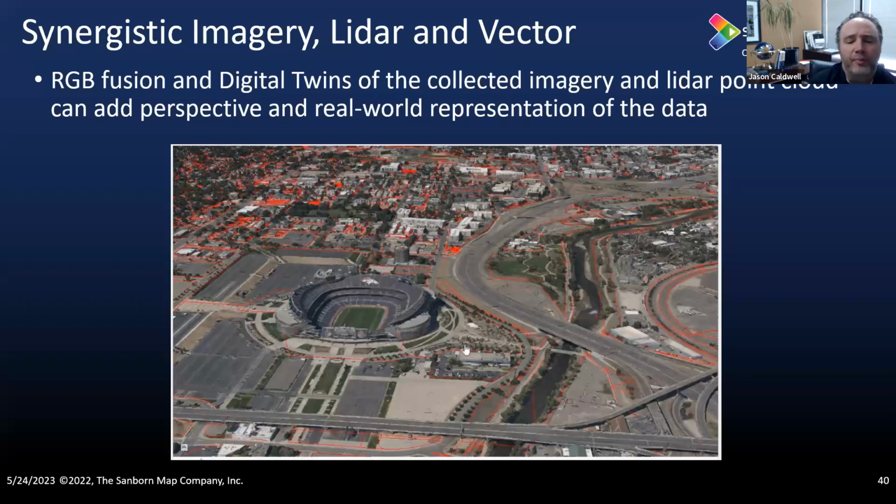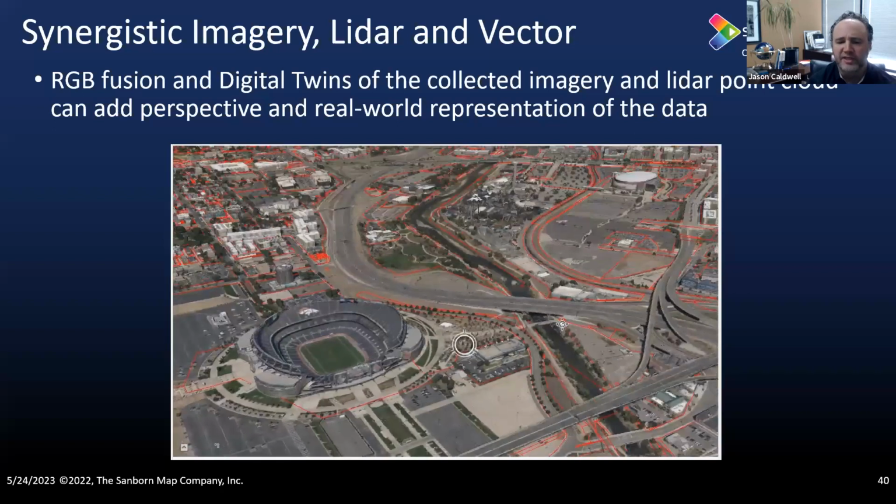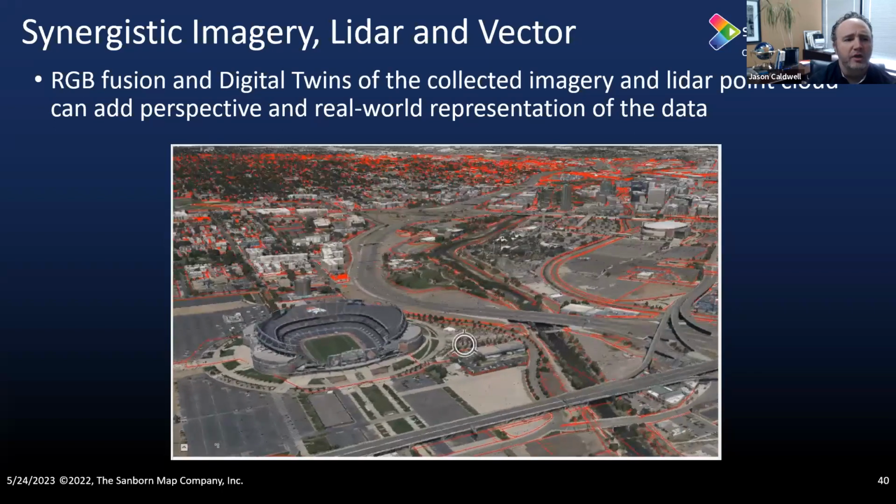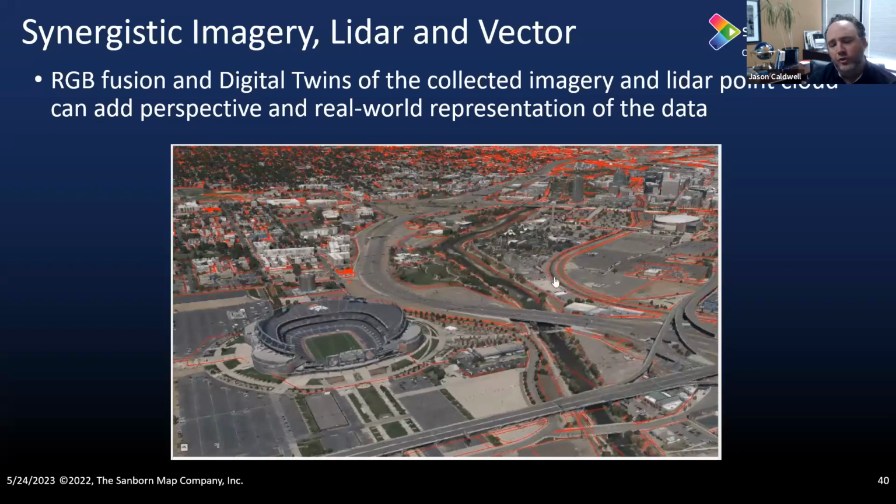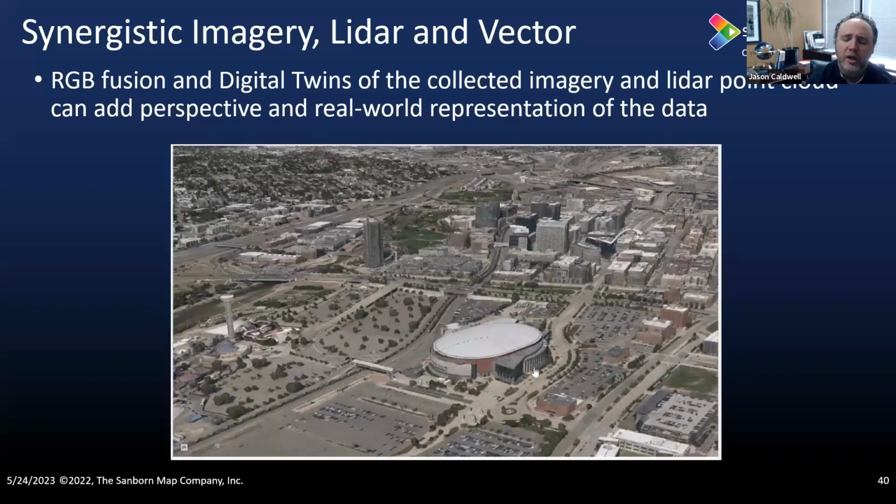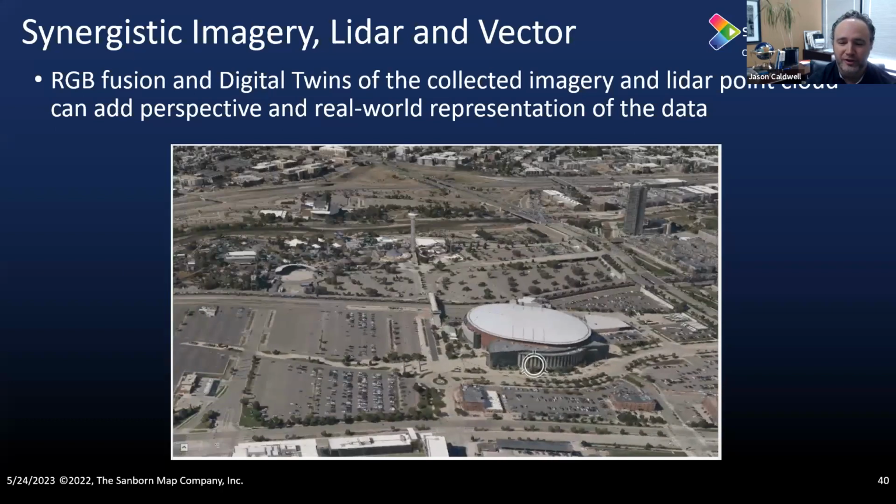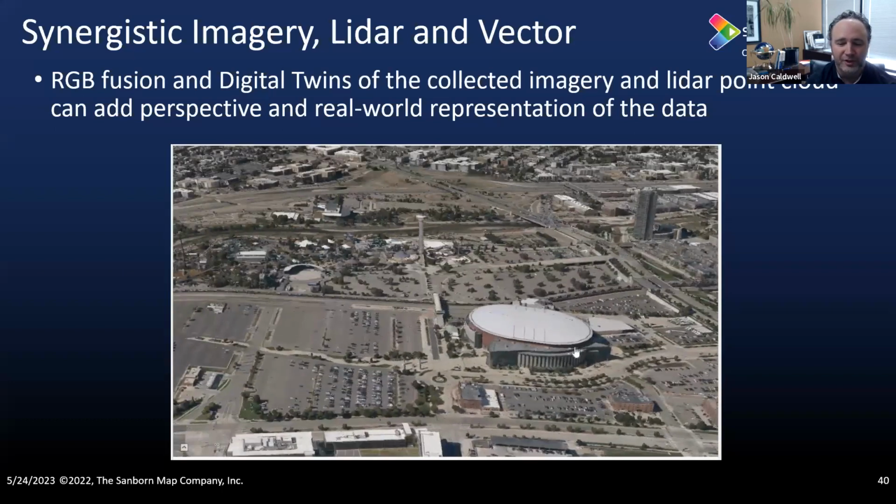The other kind of project that we work on typically is what we call a digital twin base map. This is an example of it here. This is an RGB fusion with elevation data that was completed to create this digital twin. I'll just mention real quick, that's the Ball Arena. That's where the Nuggets just won their Western Championship. So we're super excited about that in Colorado.